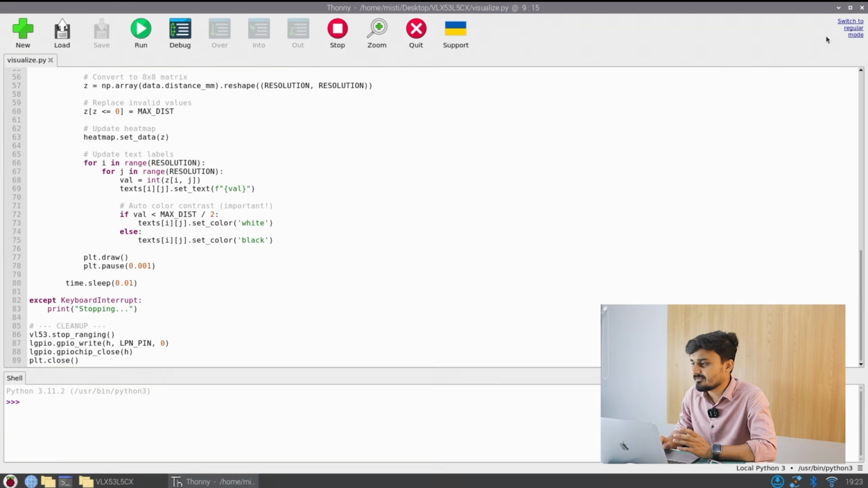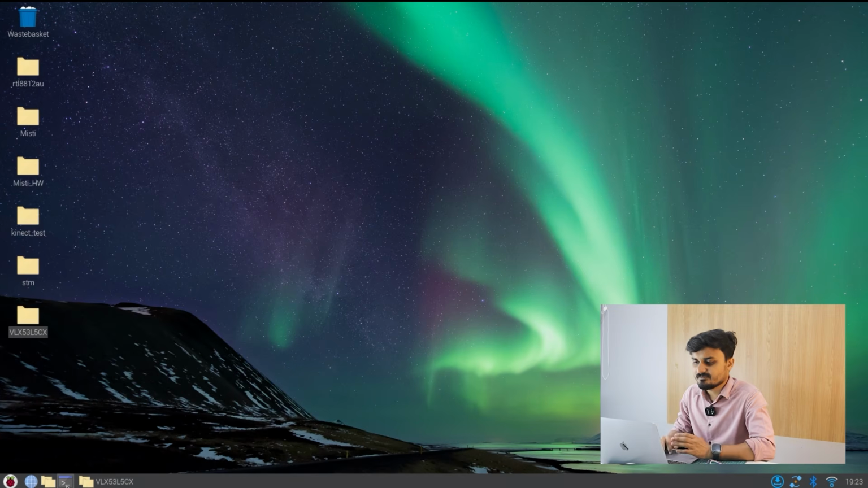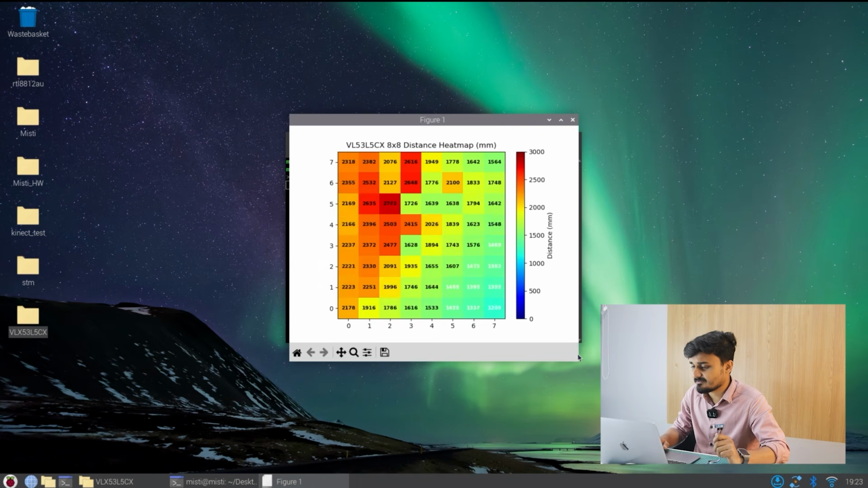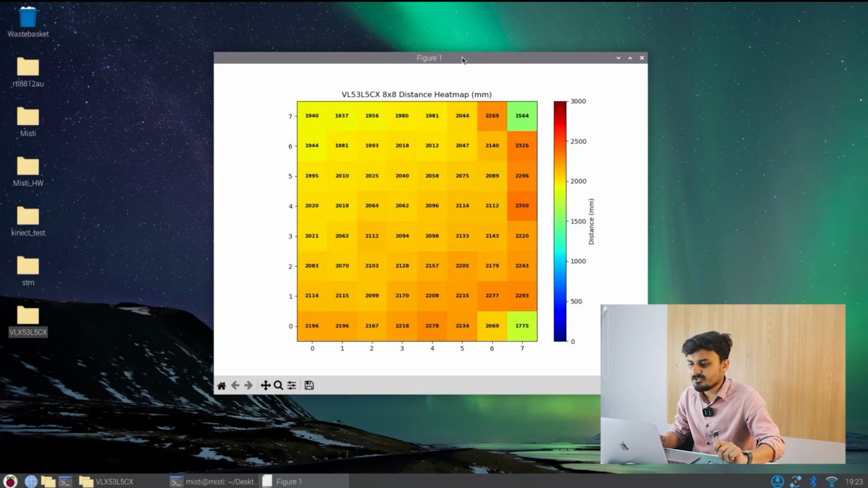Now I am simply going to run the code for you and show you how it actually works. Let me go to the terminal, go to the desktop and the folder, and inside that I'll simply write python visualize.py, and that's it. Now I'll just hold the sensor. As you can see, I'm already getting it, so I'll make it a little bigger. Here we are also going to get the distances. These are the individual cells of the 8 by 8 matrix, and for each we get an individual distance, for example 1930 or something like that, which is the distance in mm.